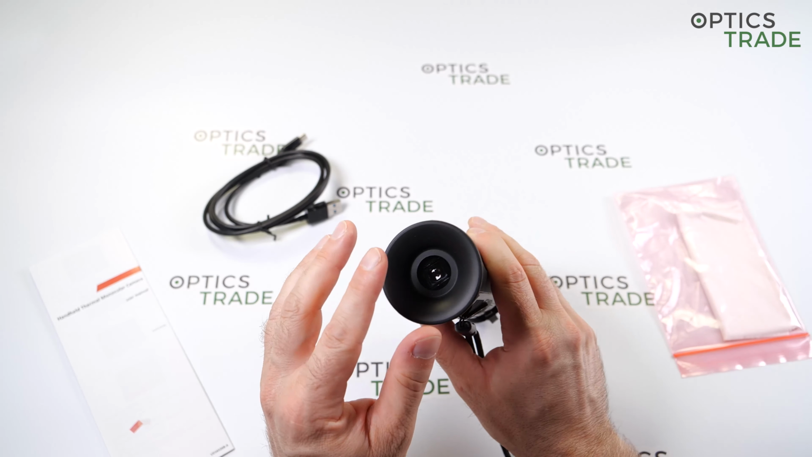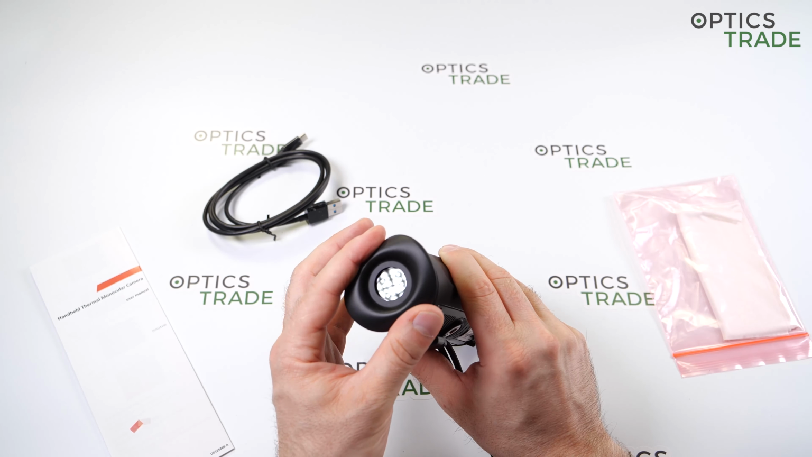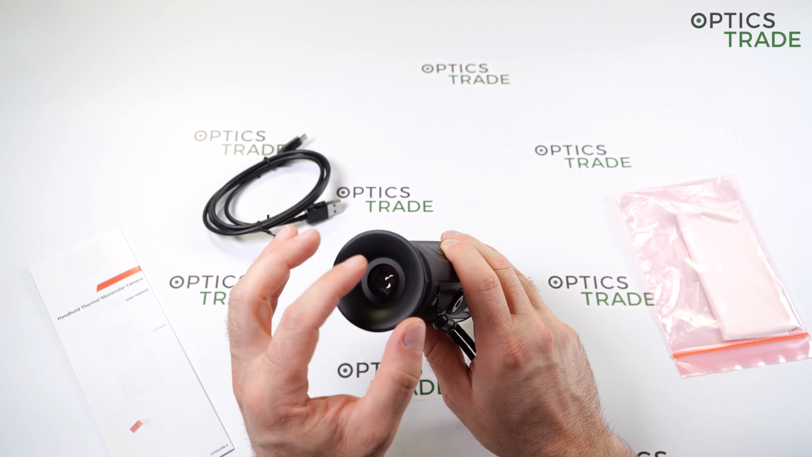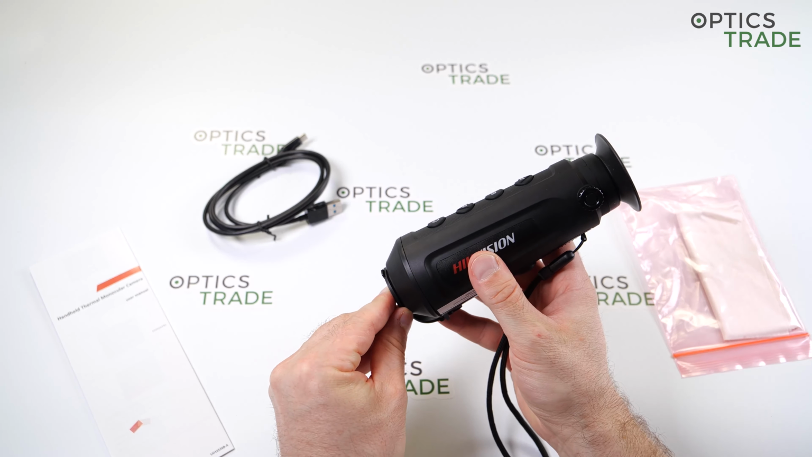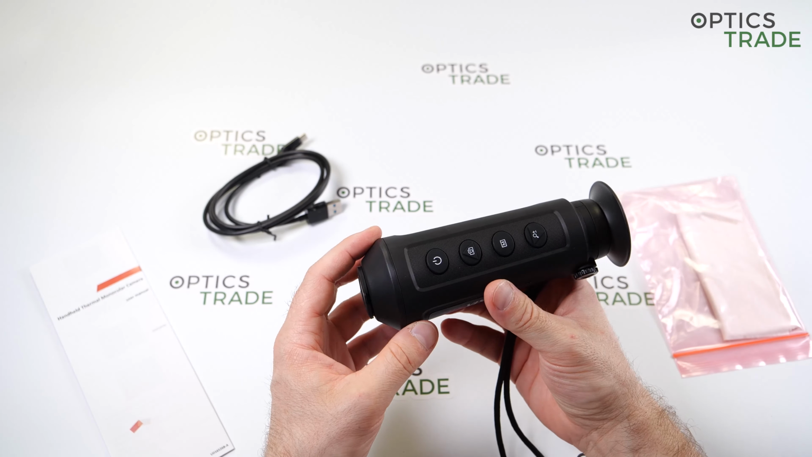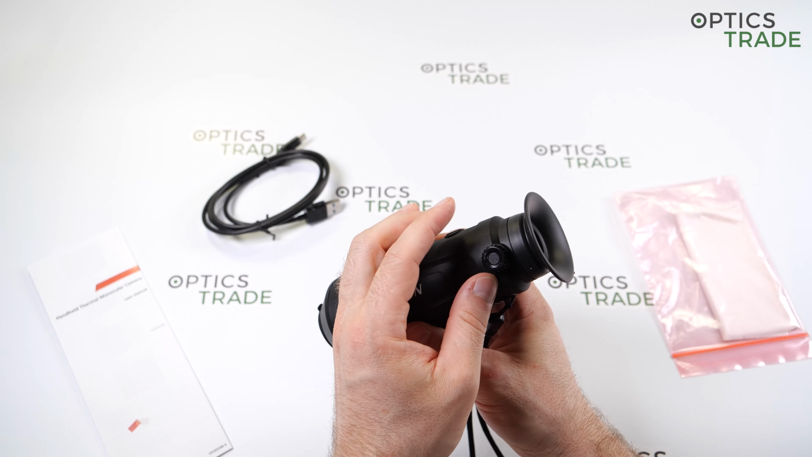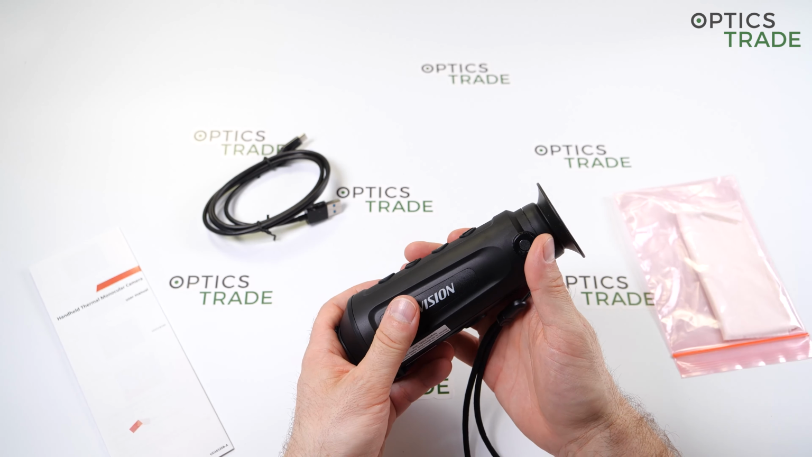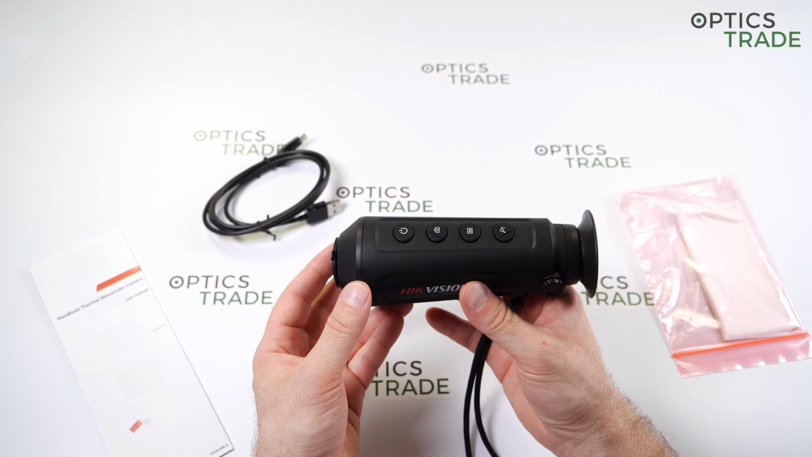It has 4 color modes, and the eyepiece itself is flexible, so even if you're using glasses, you'll be able to use it. That's really nice, because some devices have really stiff, rigid eyepieces, and if you're wearing glasses like myself, you're not able to use them. The focus itself is fixed, and the diopter setting is here, similar to FLIR devices and many other competitors, and also Guide devices and iRay devices, which are packed in Europe, like Lynx and Night Pearl and many other names, DD Optics and so on.